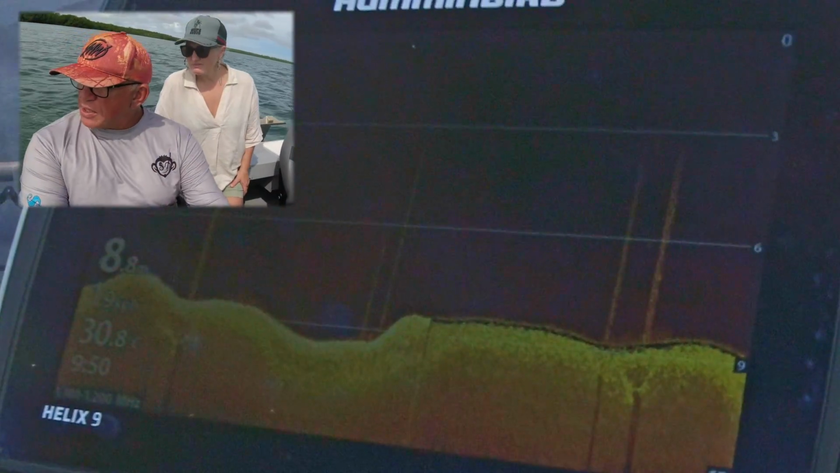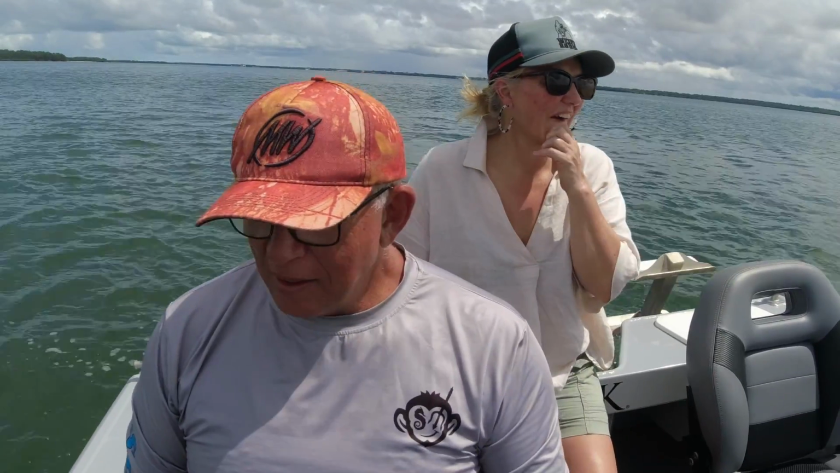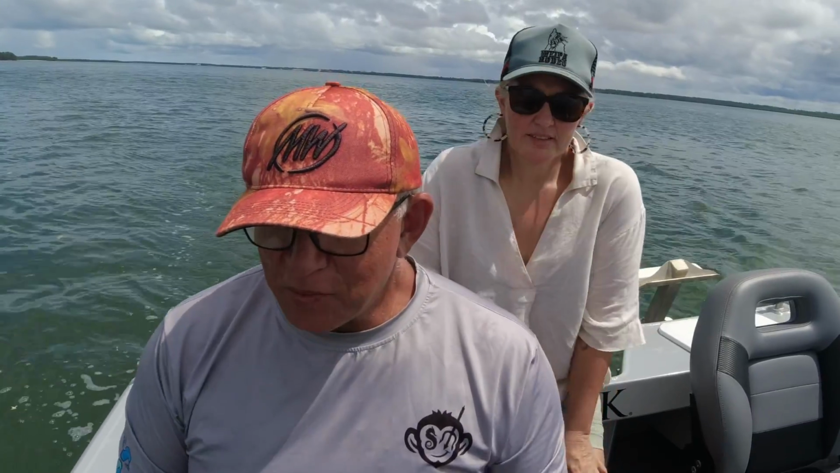Where down imaging comes into play is when you're fishing in dams and stuff like that. You can see trees underneath the water and everything. So we drove past this pylon, and there's a heap of fish just working it as we drove past.